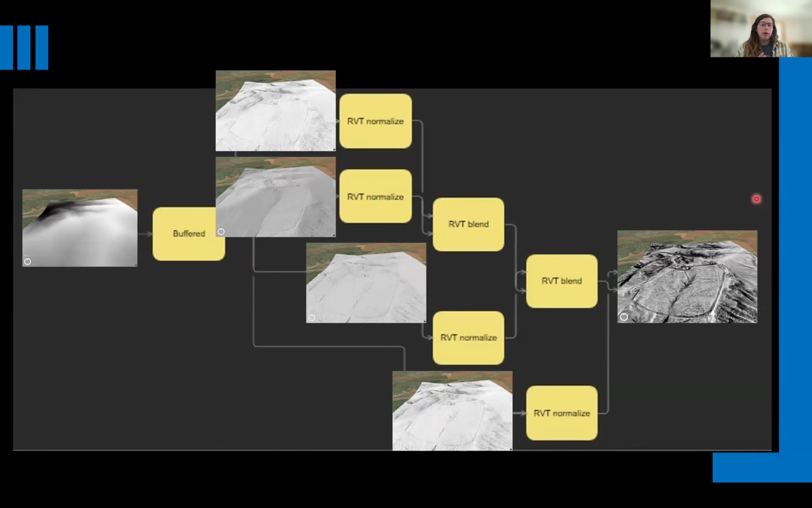This is why it's so important with any LiDAR work to be very aware of what interpolation you've been using, what your pixel resolution is, and what your point cloud density was originally, because ultimately you're going through many, many steps to get to your final visualization.